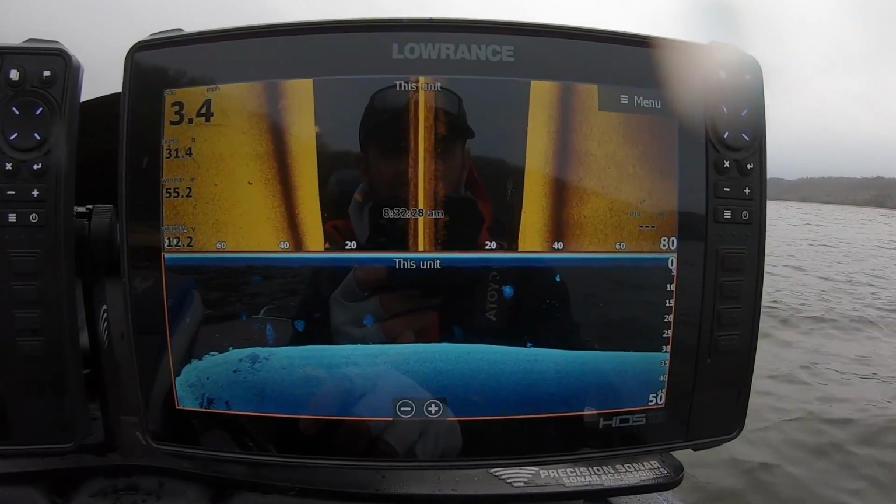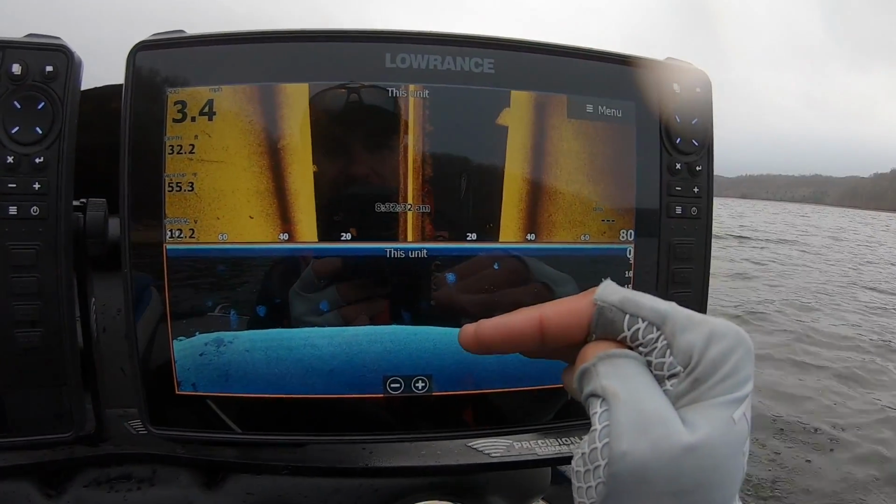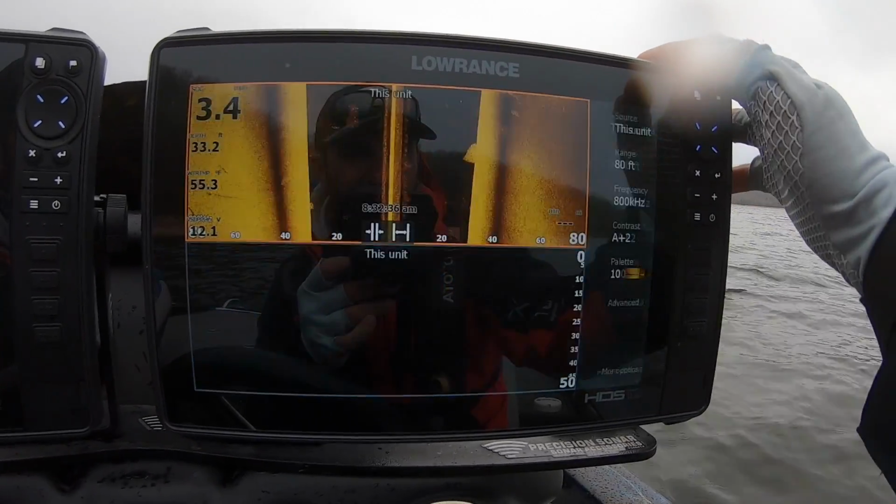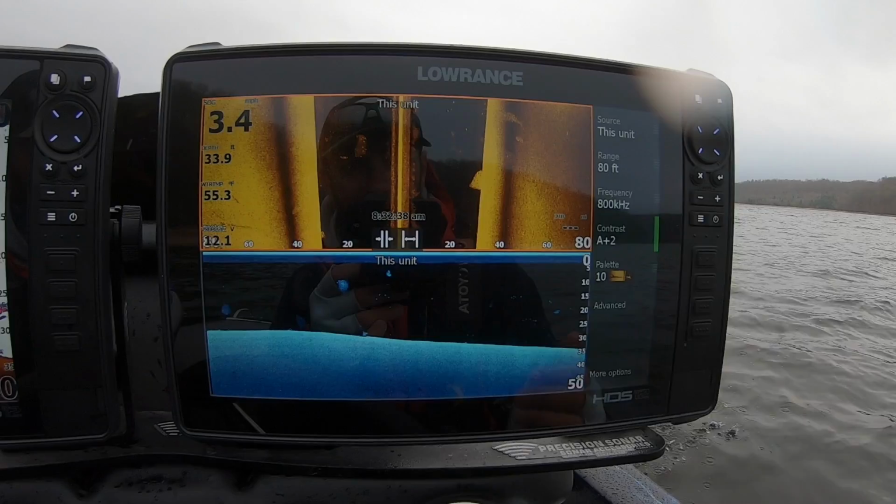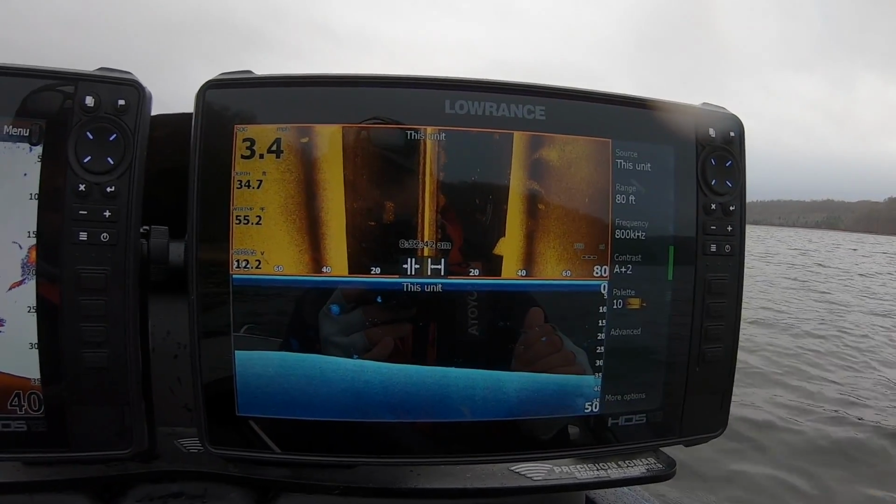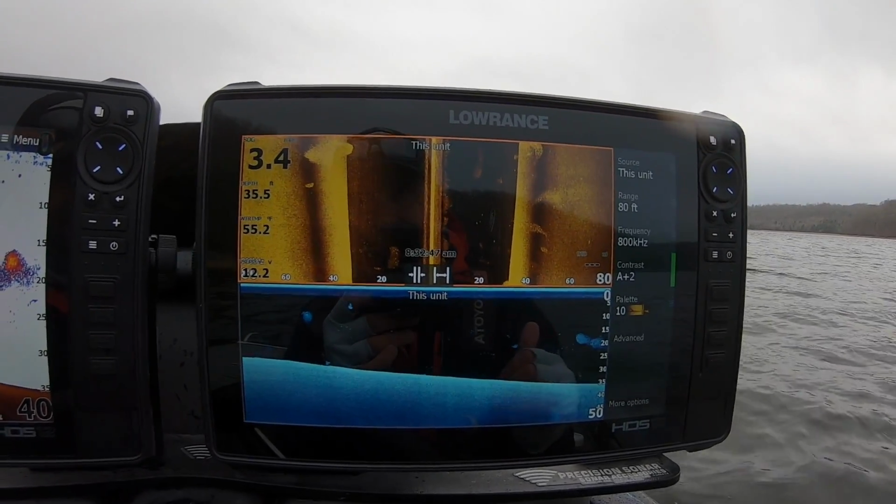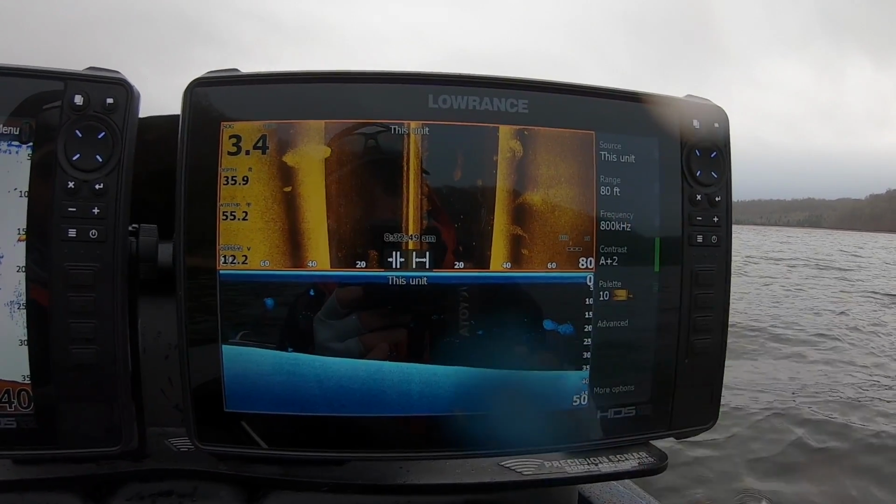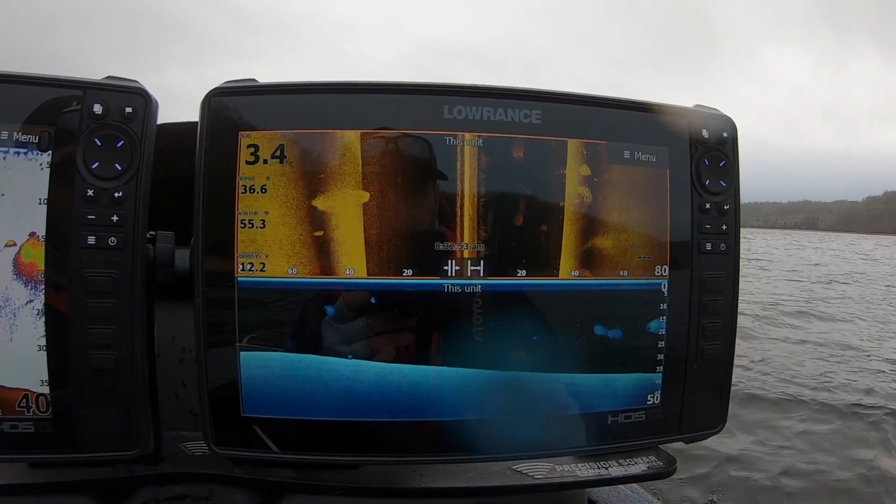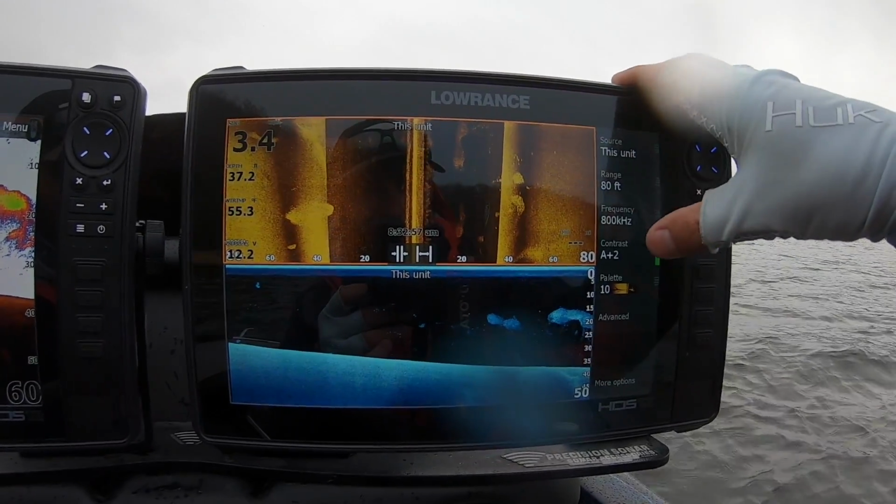All right, so over here, this is how I do most of my hunting right here. You see I've got it split between side and down. On my side, I run my frequency on 800 kilohertz most of the time. If I'm fishing in 10 feet of water or less, basically all day, I'll put it down on 455. But if I'm fishing 10 feet deep or greater, I'm gonna be on 800 kilohertz pretty much all the time. Every single system, every setup is a little bit different, but I'm gonna give you my settings and they'll be a good place to start.